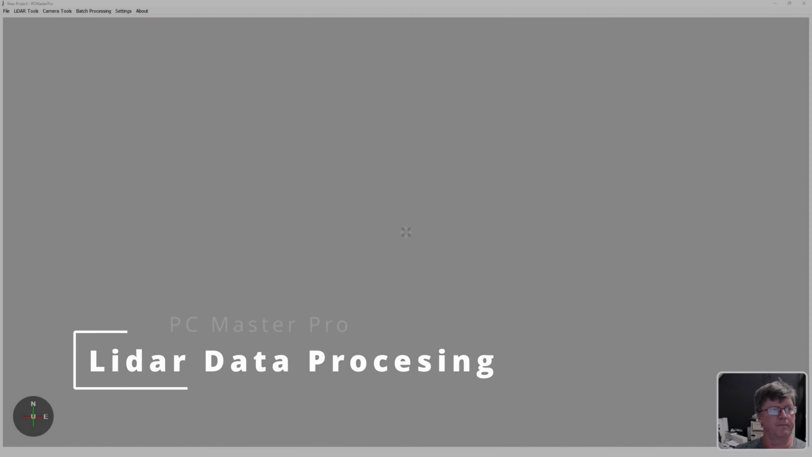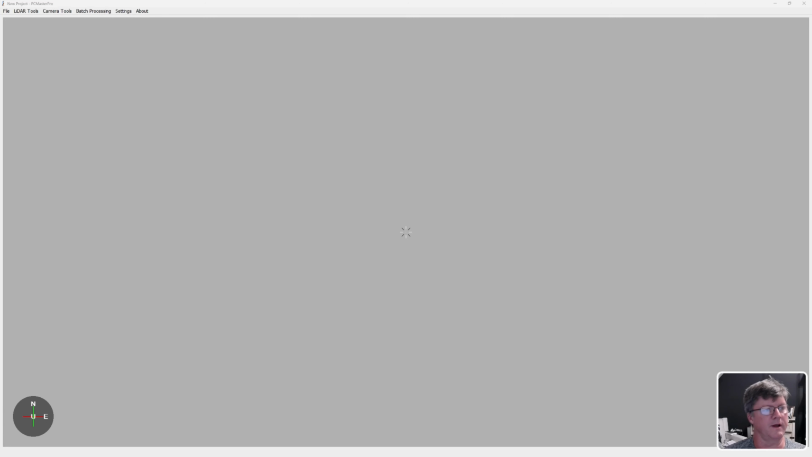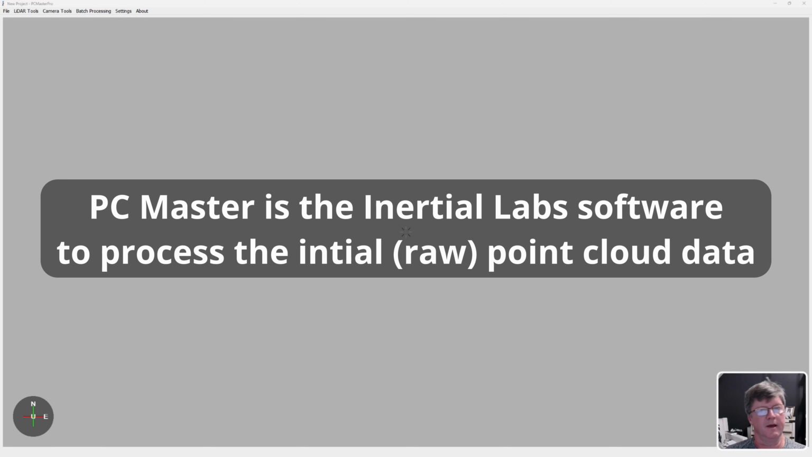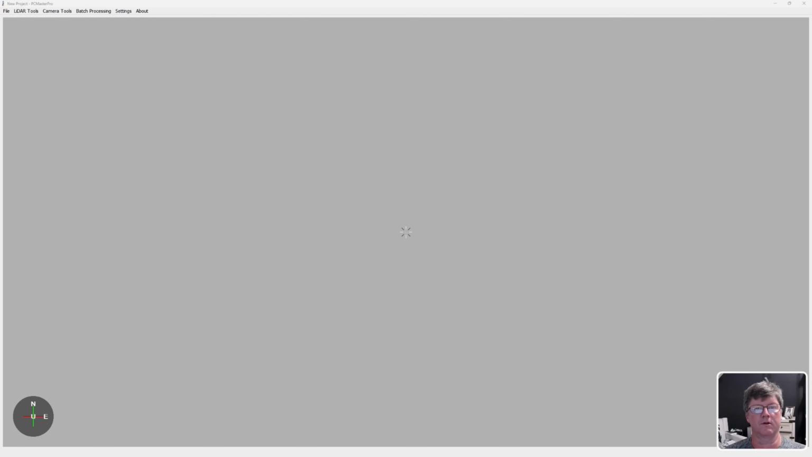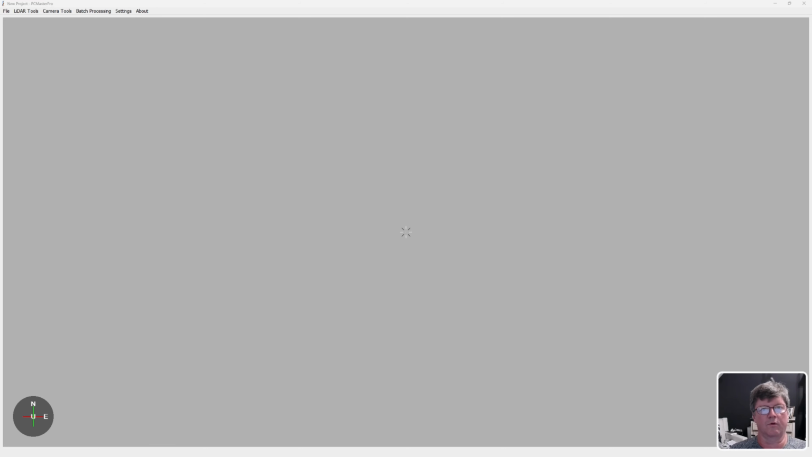So I have PC Master Pro opened up, and we are now ready to bring in and open up the LiDAR files that were on the thumb drive. I've copied them over to my local PC, and we're ready to bring these in and actually do the processing so that we can work with the LiDAR data. So I'm going to go ahead and click on File. I'm going to open Project.